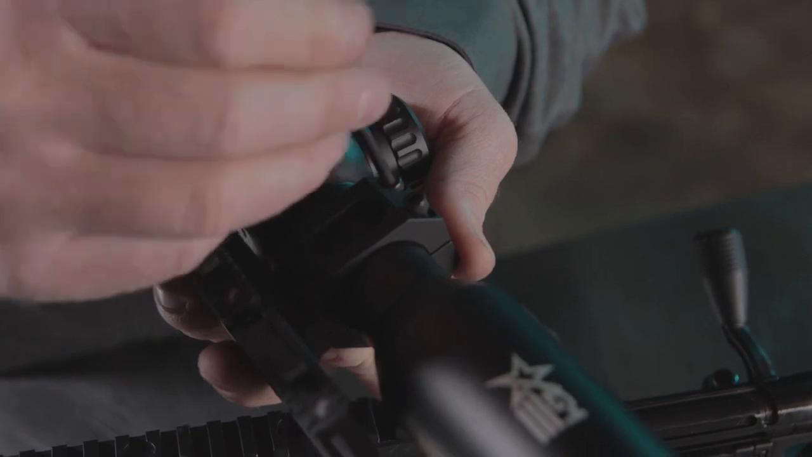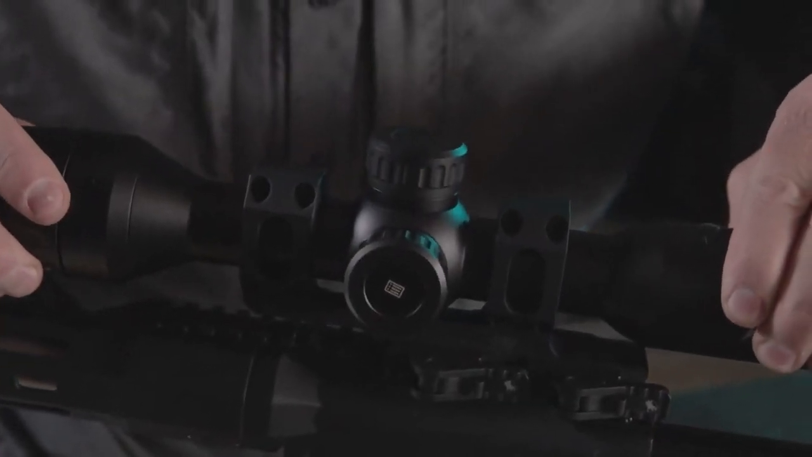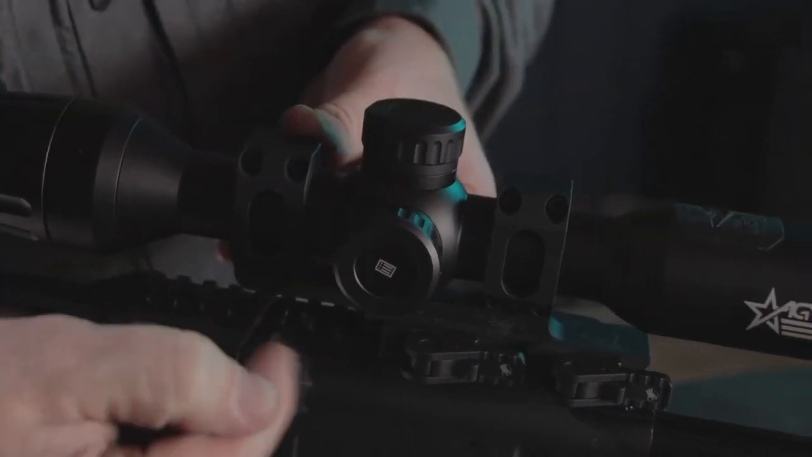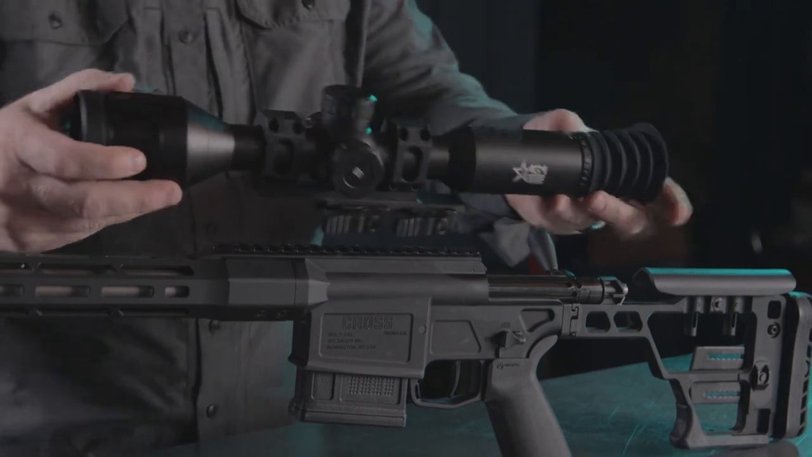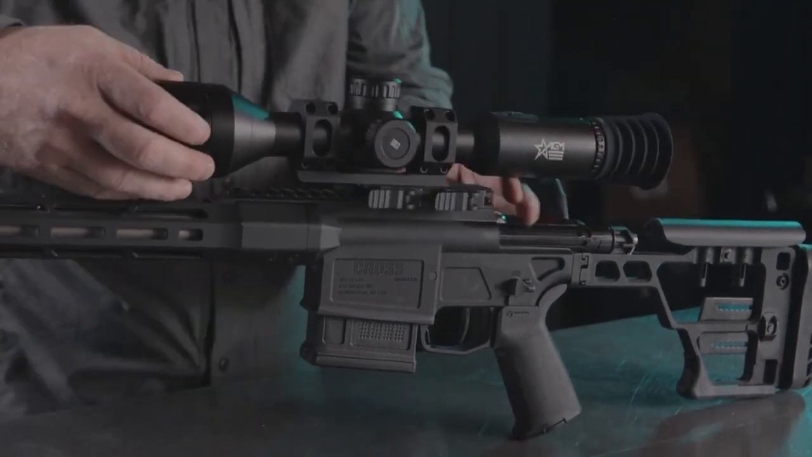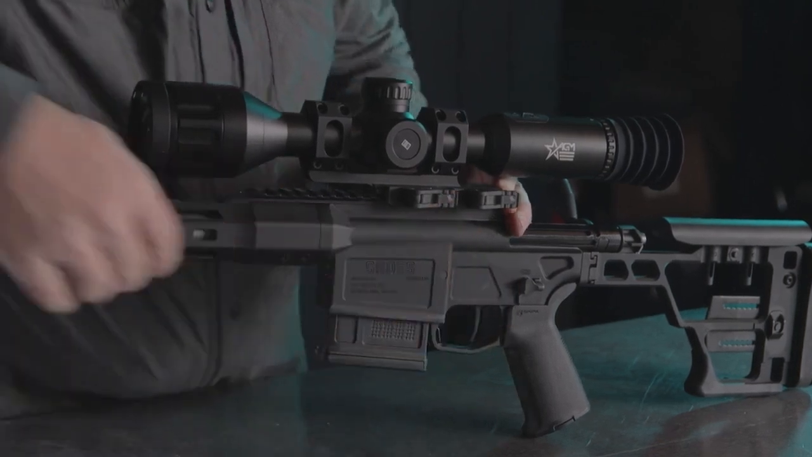You don't have to worry about crushing tubes and glass like you do with traditional scopes, but you shouldn't be torquing these things too much at the same time. Really easy just to throw it in there, torque it down and get the mount put exactly where you want it. If you're not familiar with how to do that, you can contact us. You could actually reach out to American Defense Manufacturing.